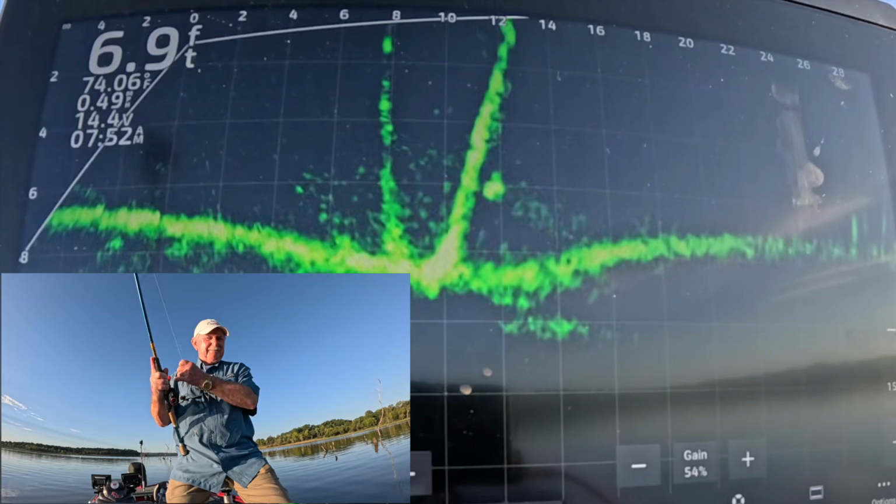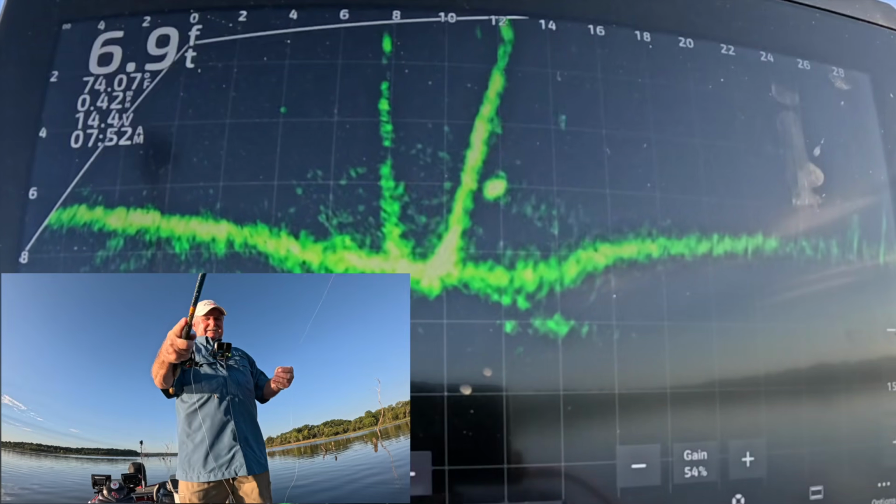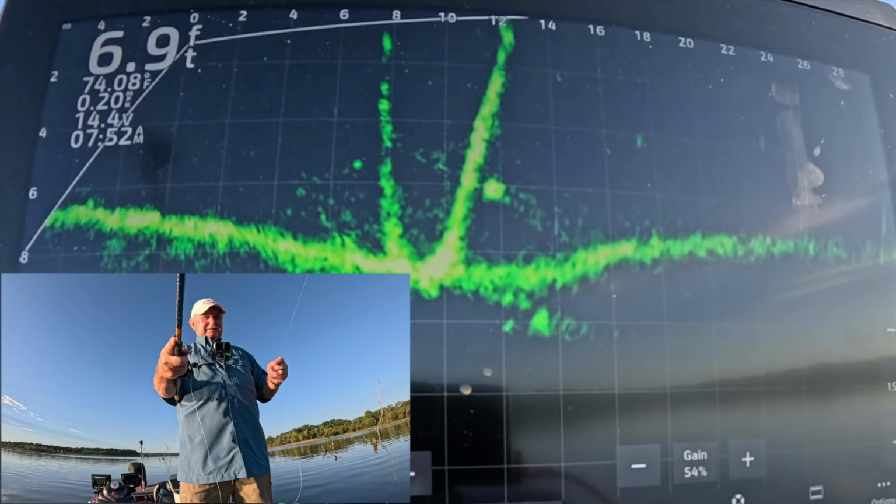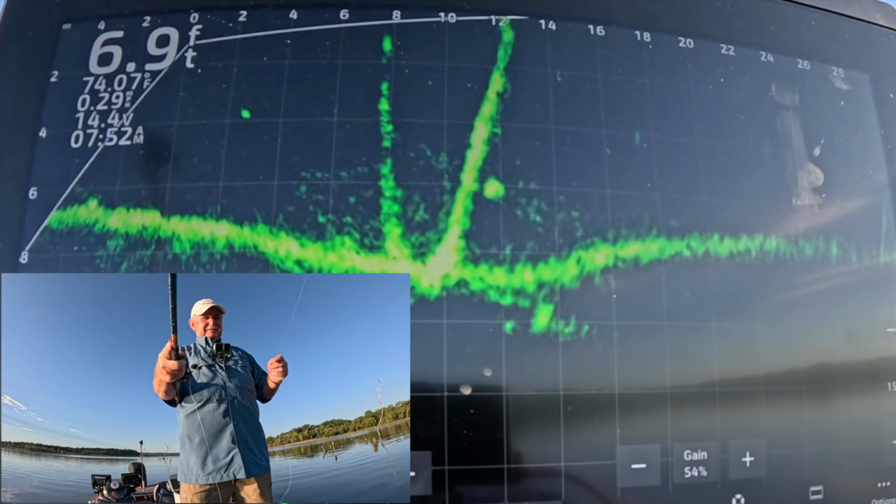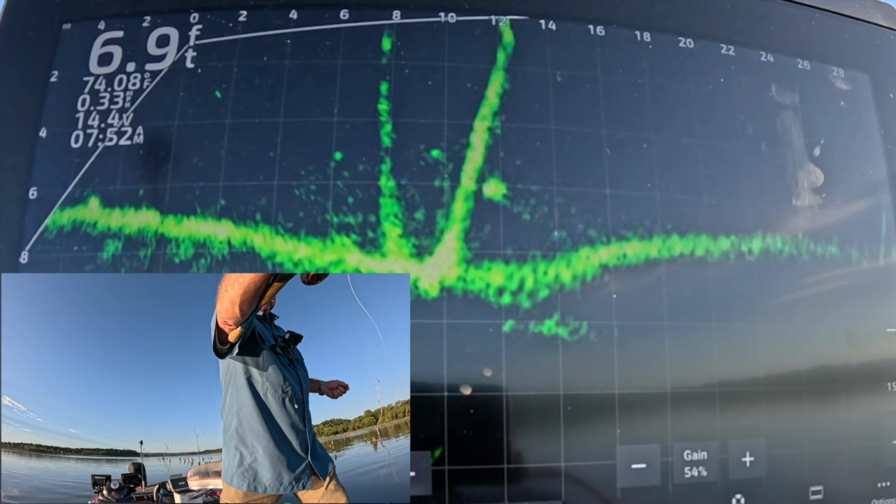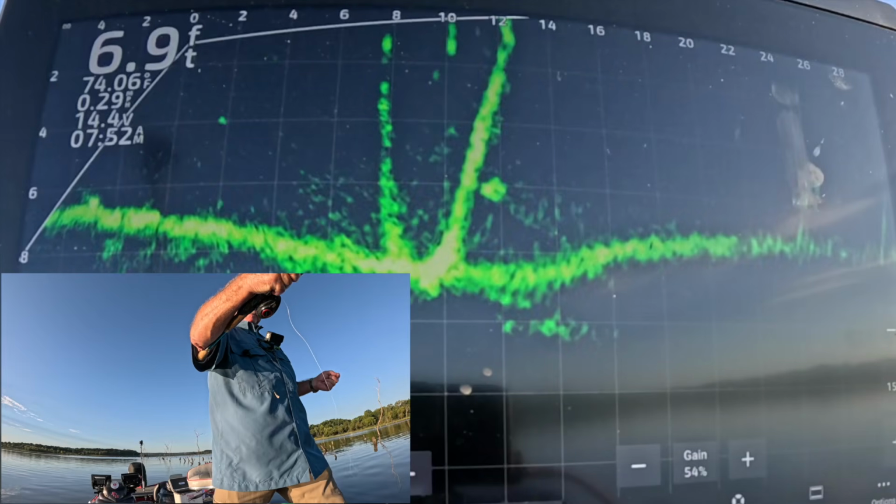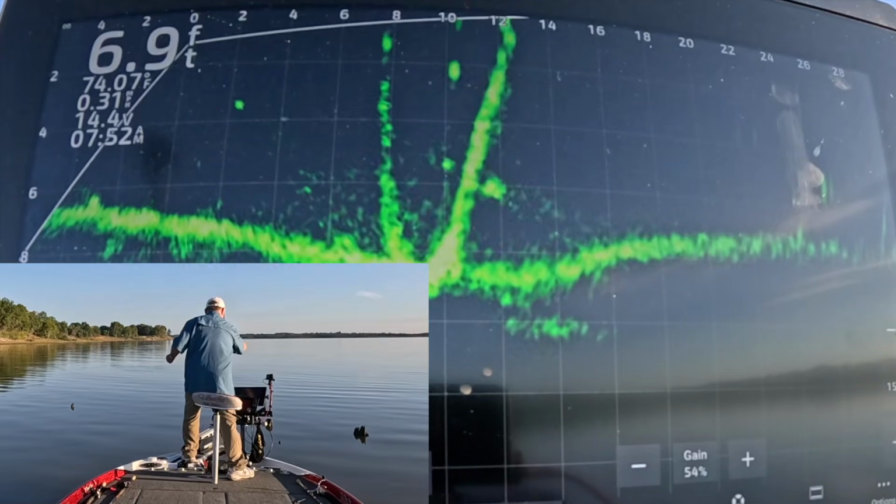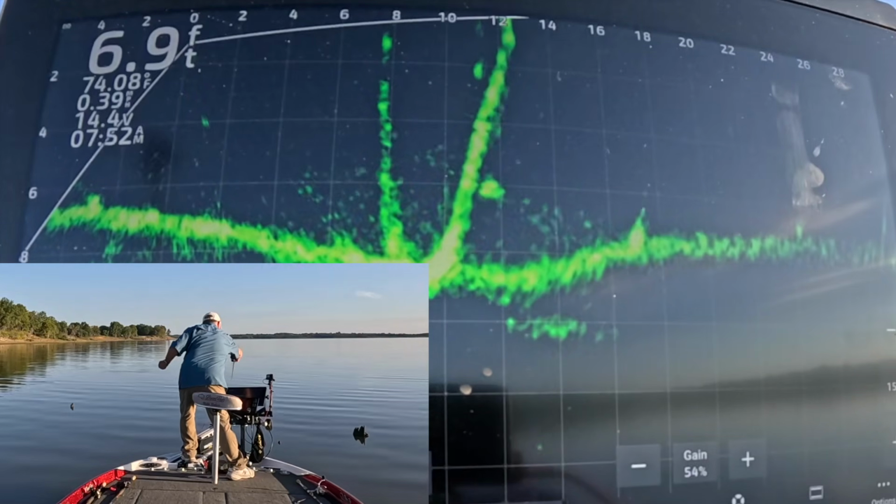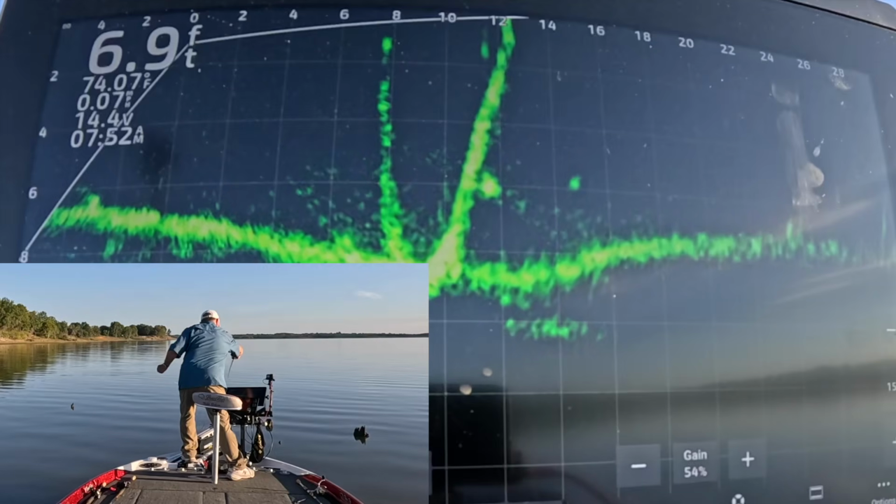I think that's a crappie. I'm skeptical, but I don't know. Looks like a crappie. It's gonna be almost out of range for me to get right over the top of him. I'm gonna have to pull the poles up. Oh, I got right on his nose. Reaching as far as I can reach.